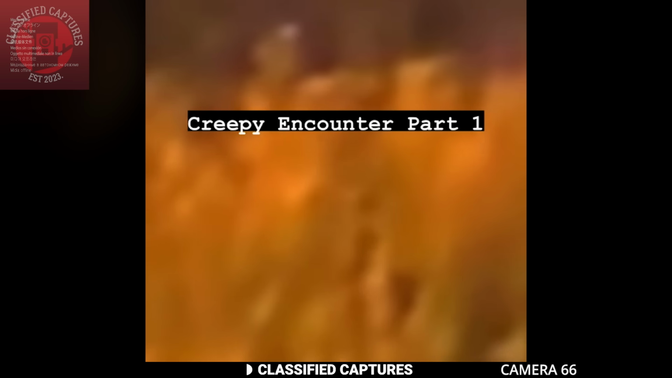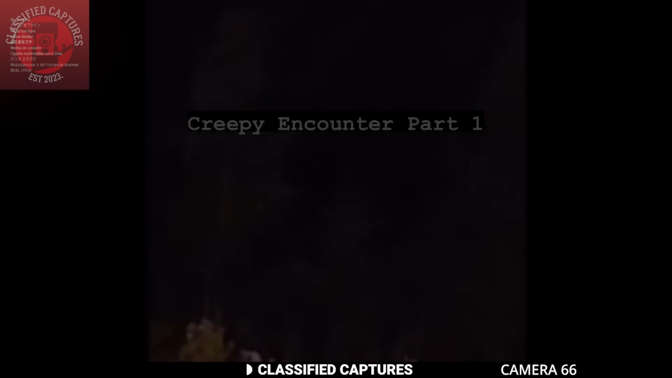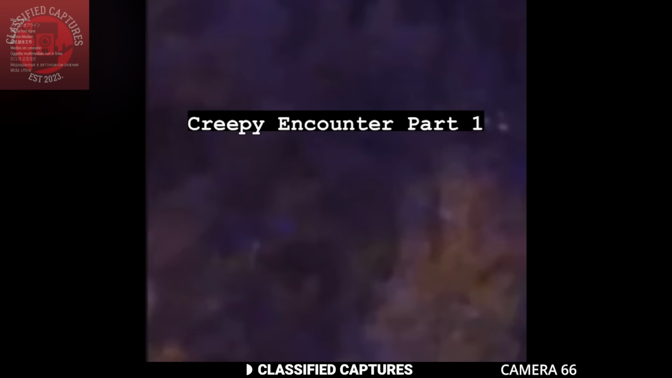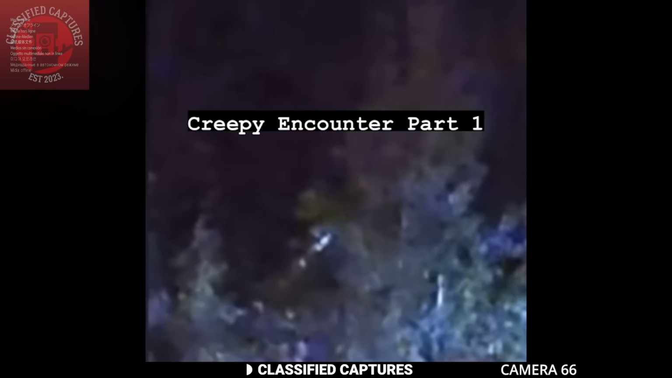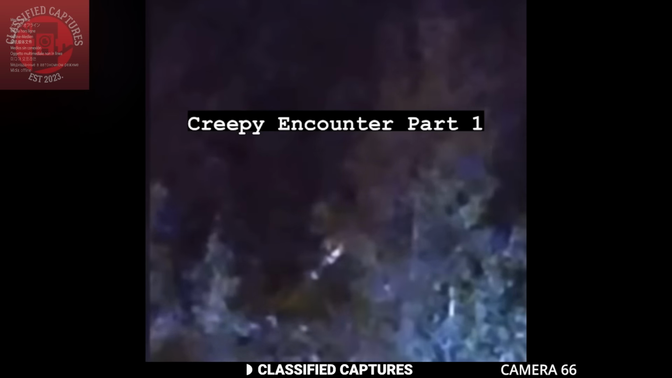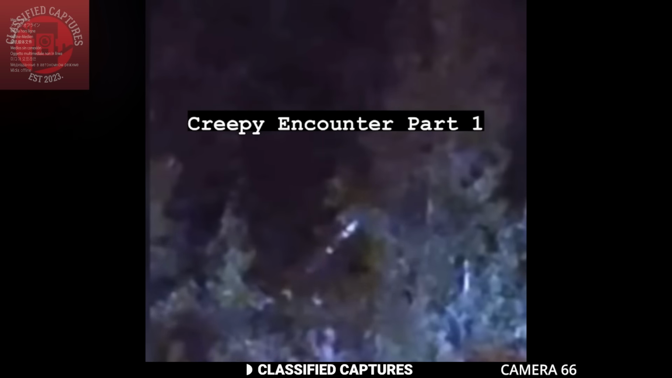Despite their efforts, they couldn't see anything in the dense forest surrounding their home. The family eventually called the police hoping for answers, but even the officers upon arriving experienced the same eerie sounds with no sign of a source. On the reserve, it's common to hear stories about mysterious creatures believed to inhabit the woods, passed down through native lore. Could this have been one of those legendary beings?